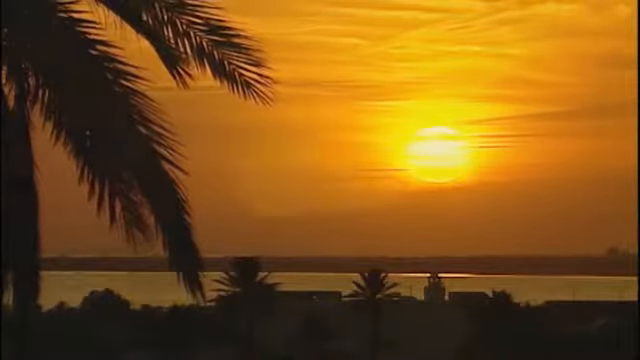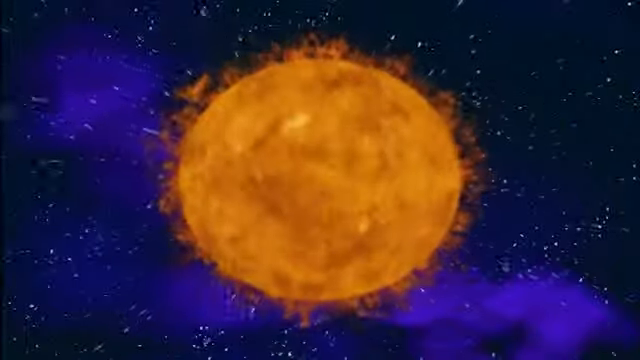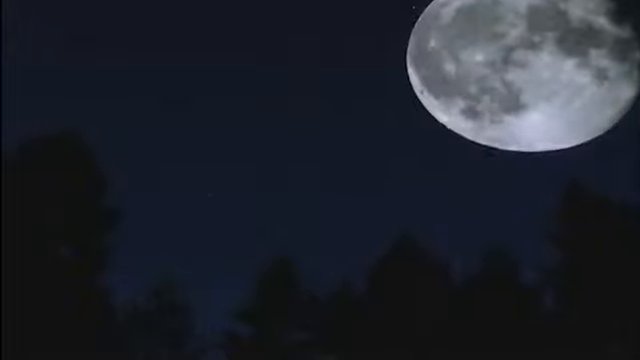Light and water, the source of life on Earth. There it is, coming from stars in the universe like our Sun, traveling at a speed of 300,000 kilometers per second. It's there, and we take it for granted. The Sun, our closest star and our main source of light, rises and sets every day. Day turns into night, and night turns into day.